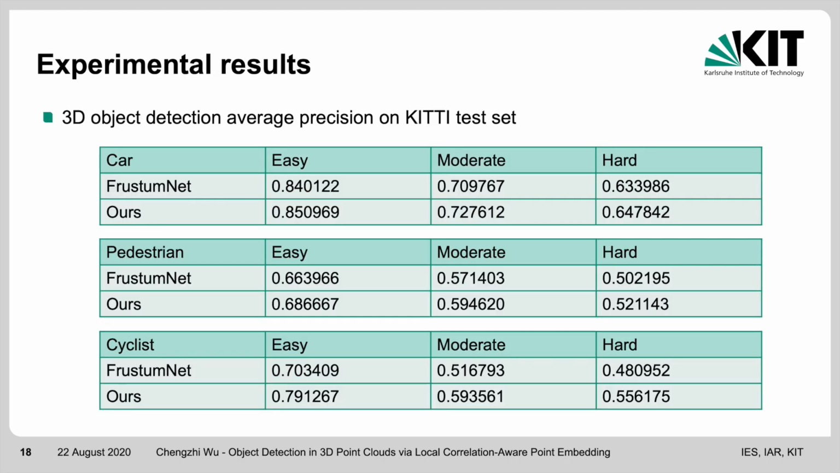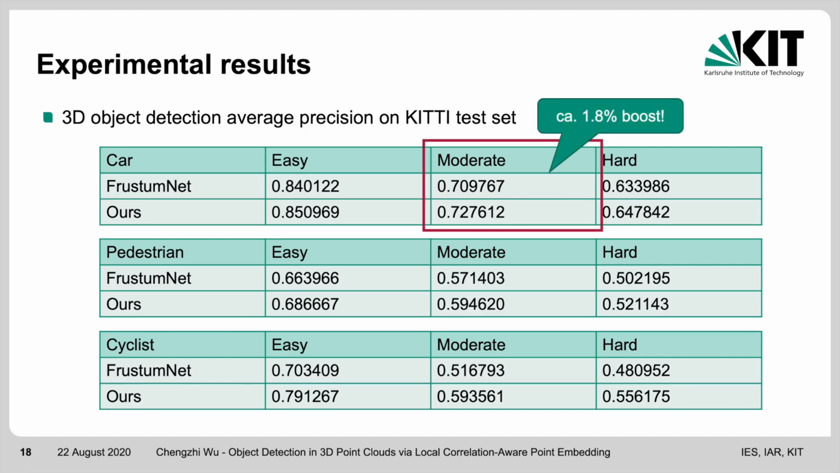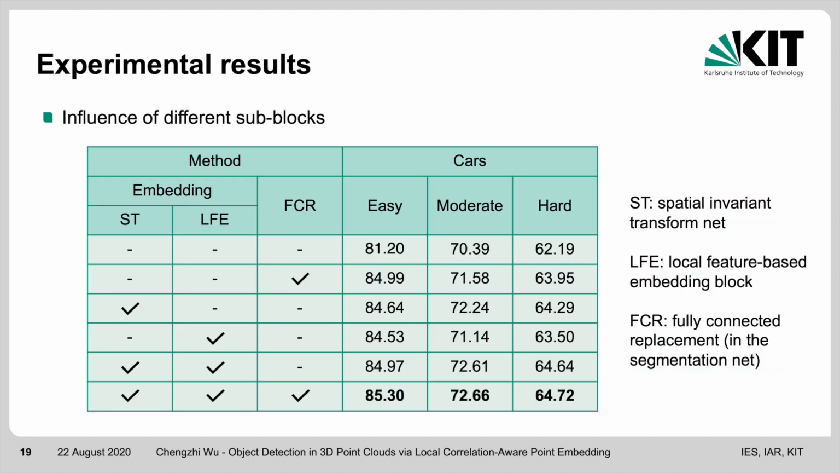Here are some experimental results. This is the 3D object detection average precision on the KITTI test set. As you can see from the table, compared to our baseline Frustum PointNet, we got about a 1.8% boost on detection precision for car moderate. We have also tested the influence of different subblocks. As you can see from the table, each subblock contributes a bit to the performance improvement.